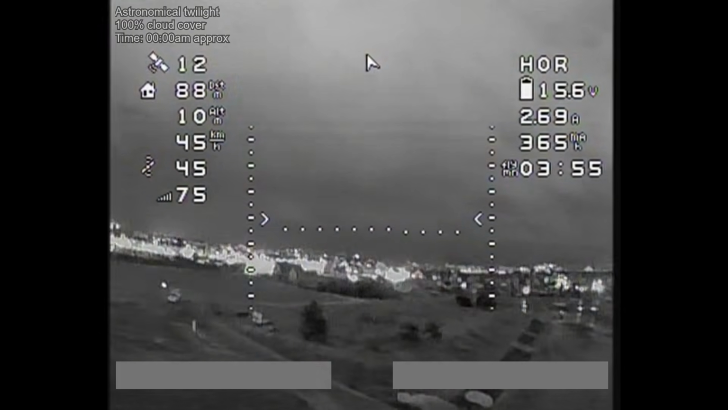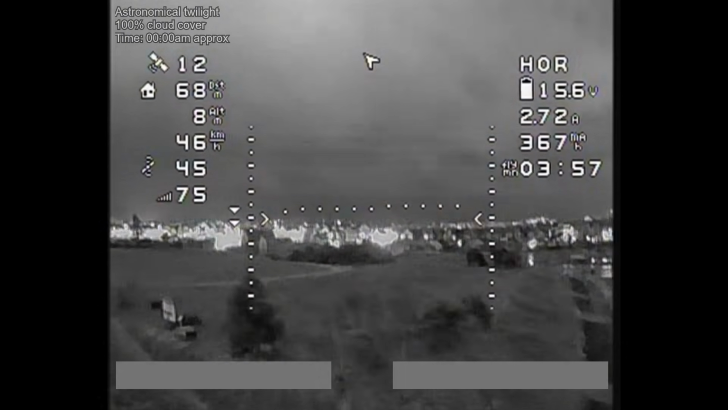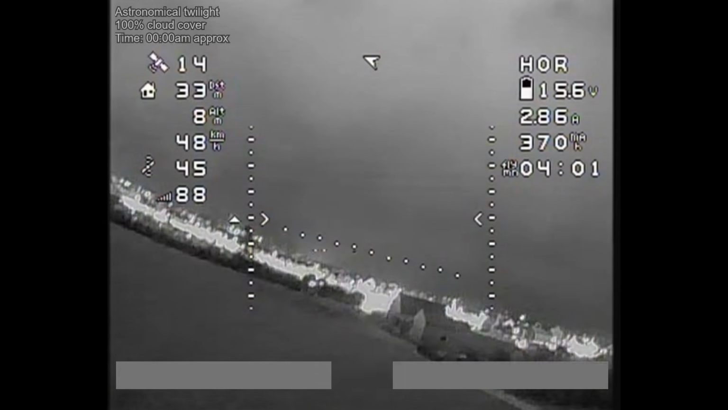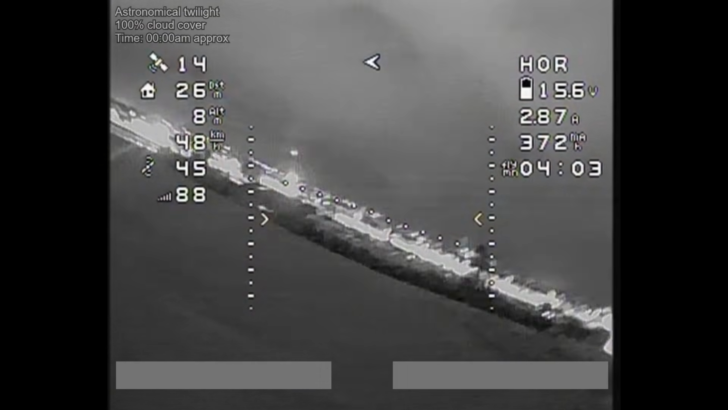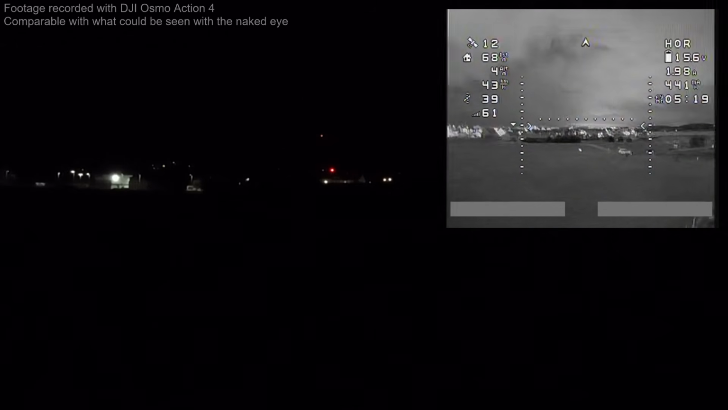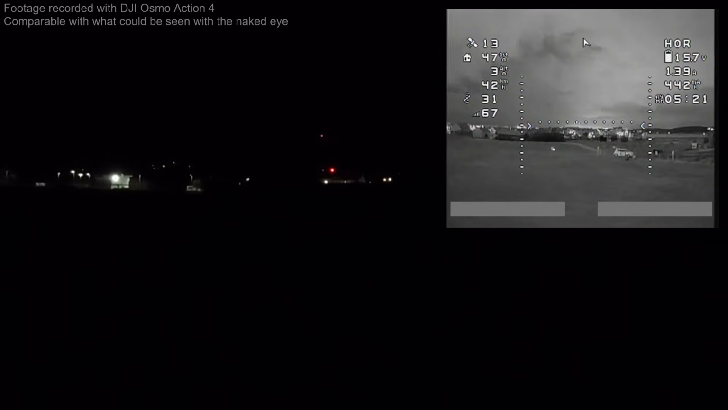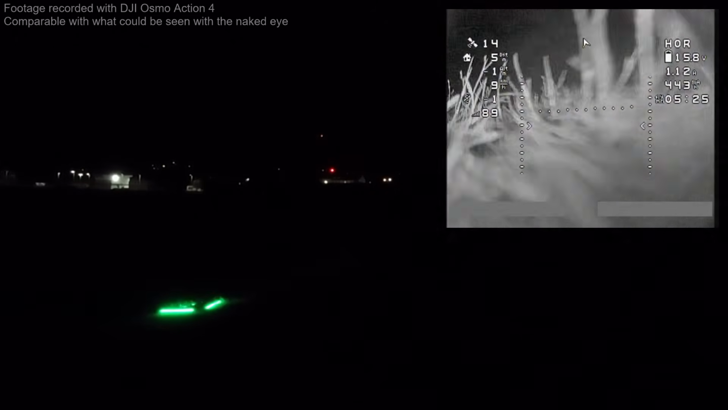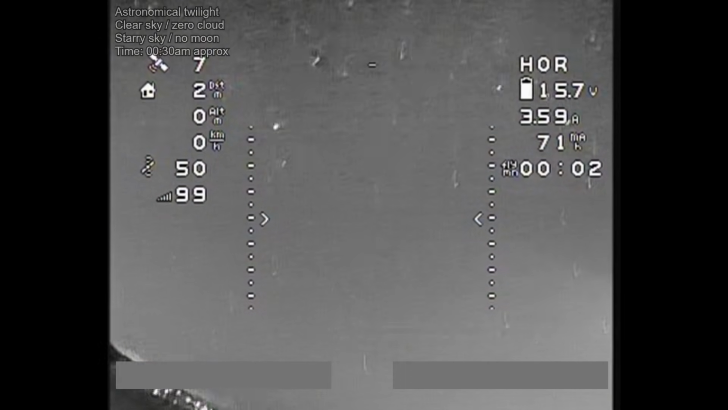And as I was flying around with a fixed wing, quite high up in the air, not really any obstacles or anything to worry about, this camera performed very, very well. There was no problem using this camera to fly in the night. And the hardest part of flying a fixed wing at night is the landing, and I had absolutely no problem doing the landing.